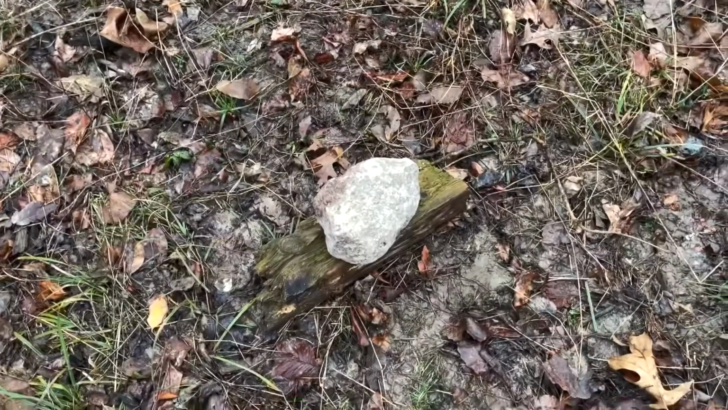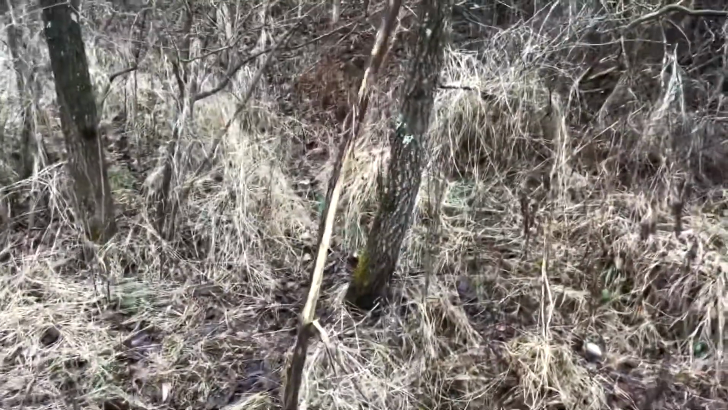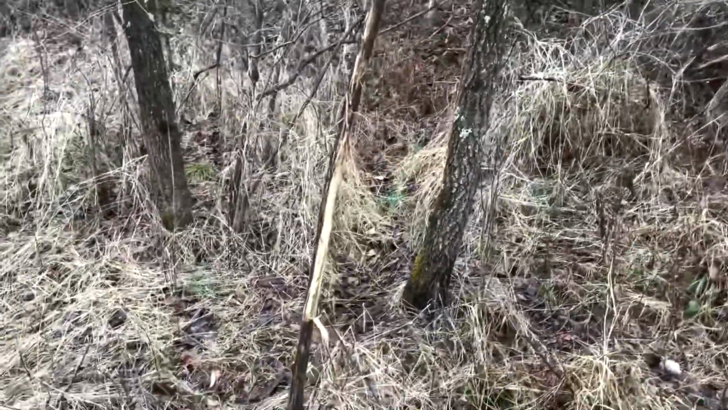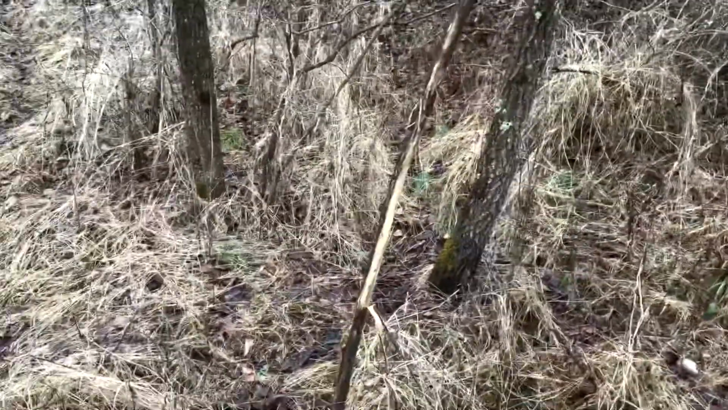All right, so we got the first rock and first camera, doing good. Look at this huge rub, that was a big one. I haven't seen that one before. This is just thick stuff, and there's a trail right there, but it's a pretty big rub.